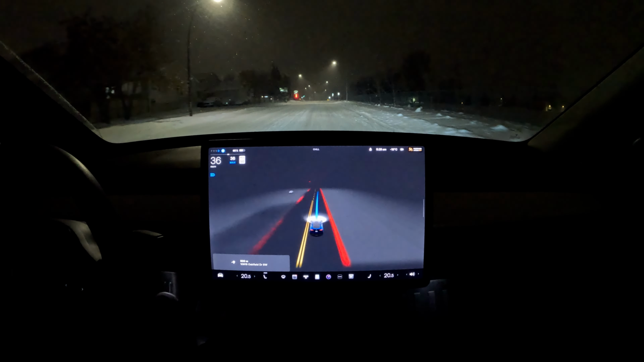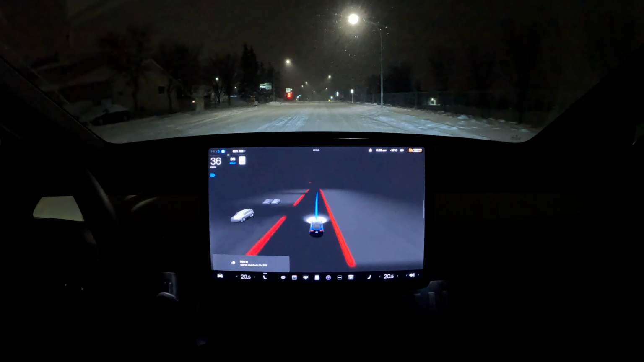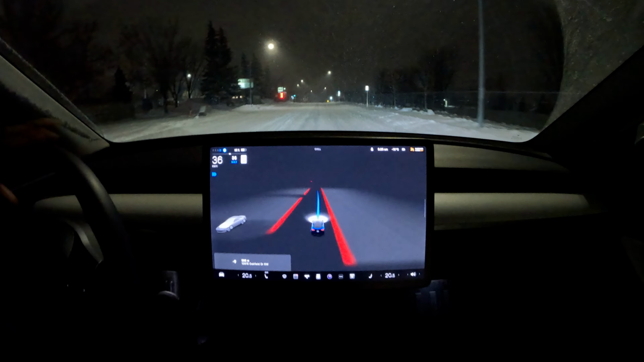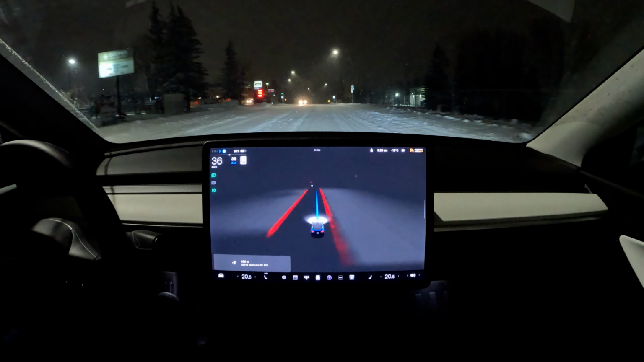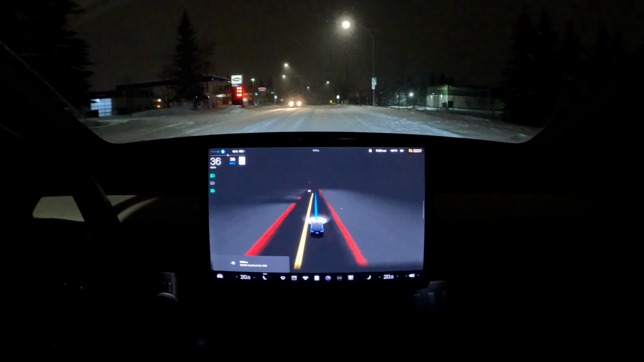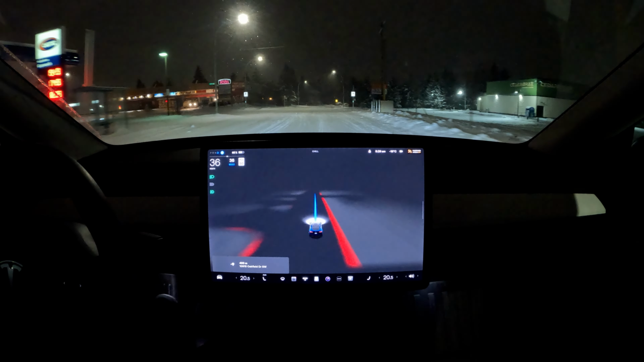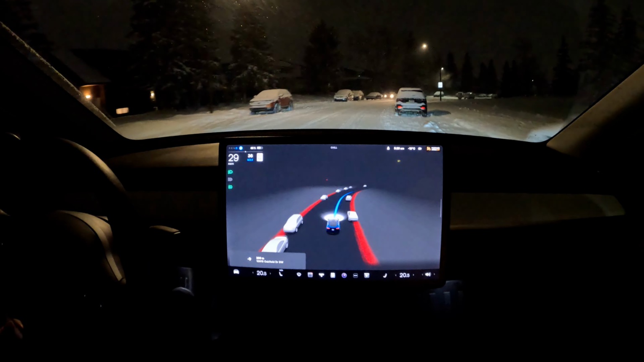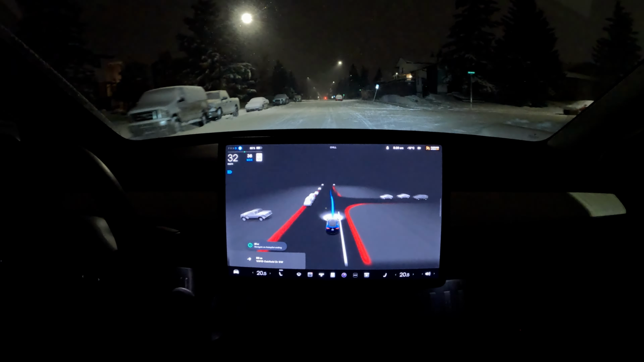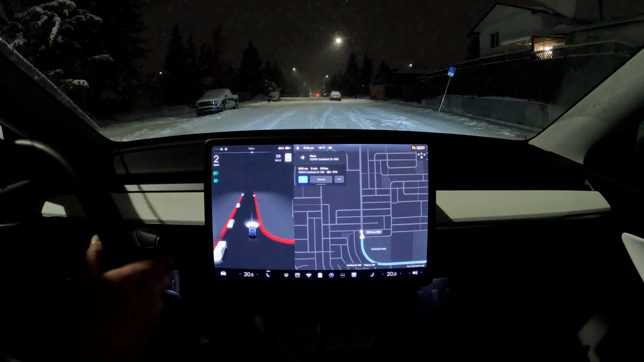It's so smooth. It's going straight on. It's not being jerky or wobbly or anything. And we have 0 lane markings. 0 lane markings. I don't even know where the limits of the street are. Excellent. Very well handled. So we've arrived at our second destination.